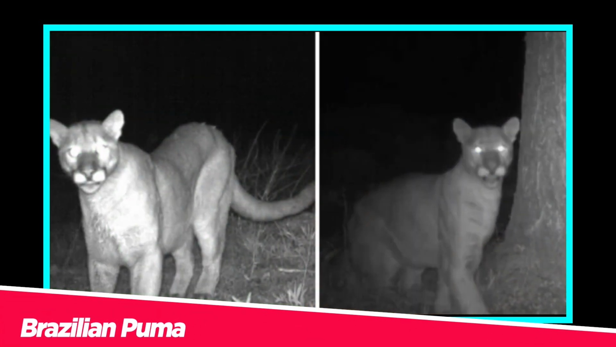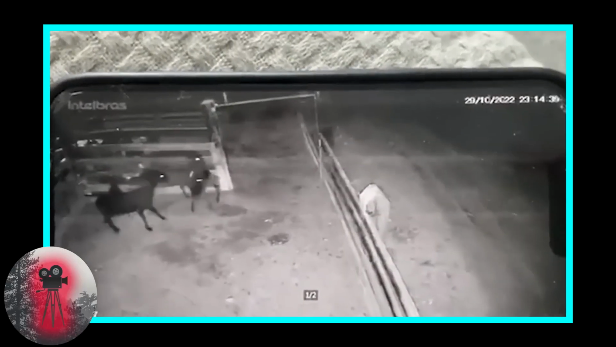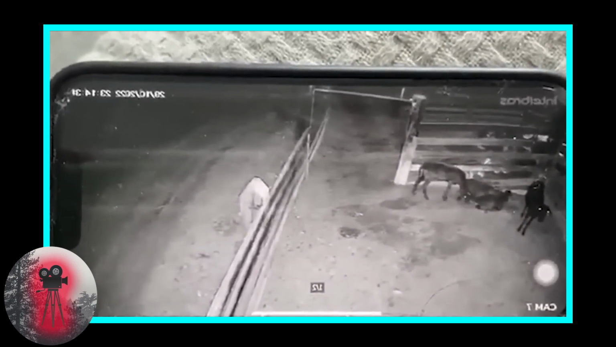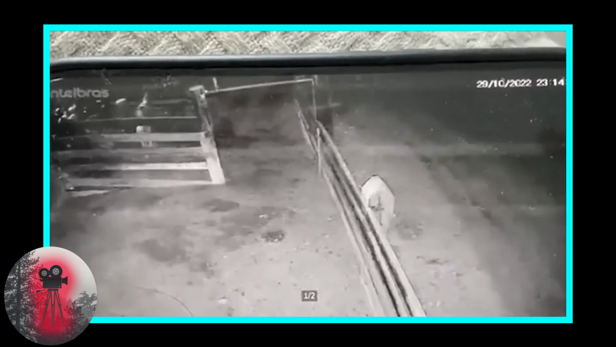Brazilian puma. This video capture around midnight shows farm goats in Brazil corralled into a pen and relaxing during the cooler evening. However, suddenly they catch wind of something and realize they aren't alone. As the stragglers retreat to the comfort of the herd, it's kind of eerie to see all of their eyes looking in the same direction, out of the pen, trying to see what they're sensing.